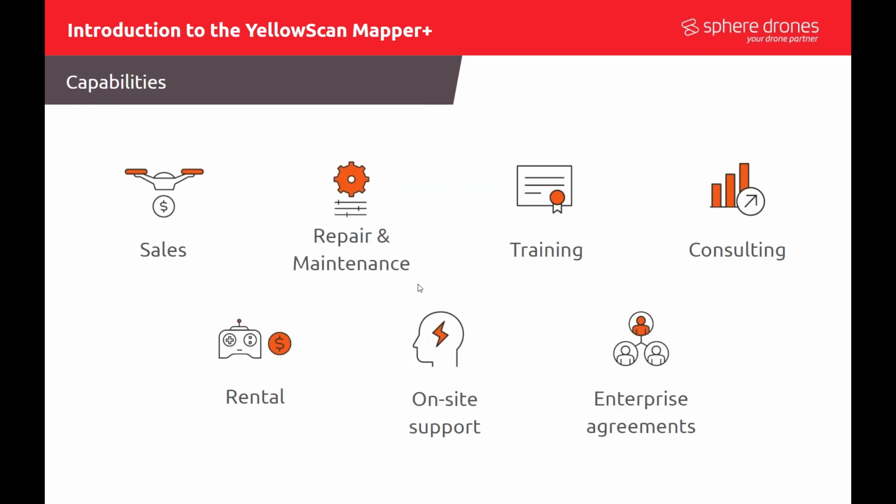I guess before we get stuck into the YellowScan side of things, I thought it'd be worth touching on Sphere Drones. For those of you who haven't come across us before, we like to position ourselves as essentially being a drone partner for anyone in this sort of space. So everything from sales right the way through to enterprise agreements, you know, the drone space is quite comprehensive, and we like to partner ourselves with the best and really be that conduit for you and your drone program. So if there's anything that we can do to help, please feel free to get in touch.